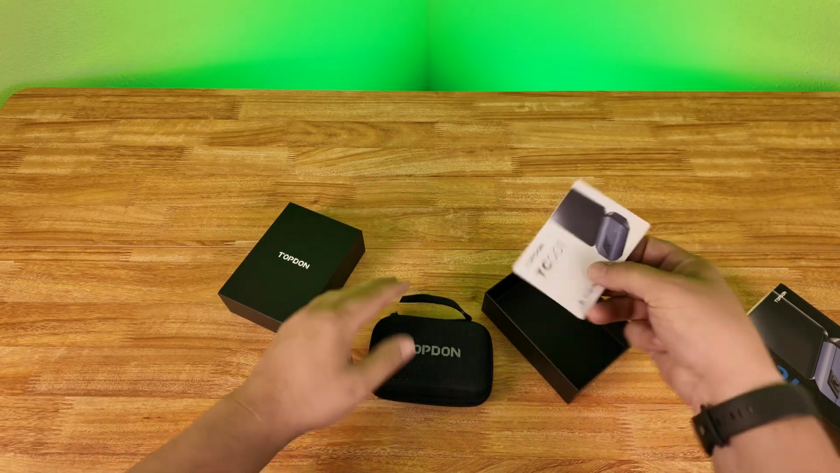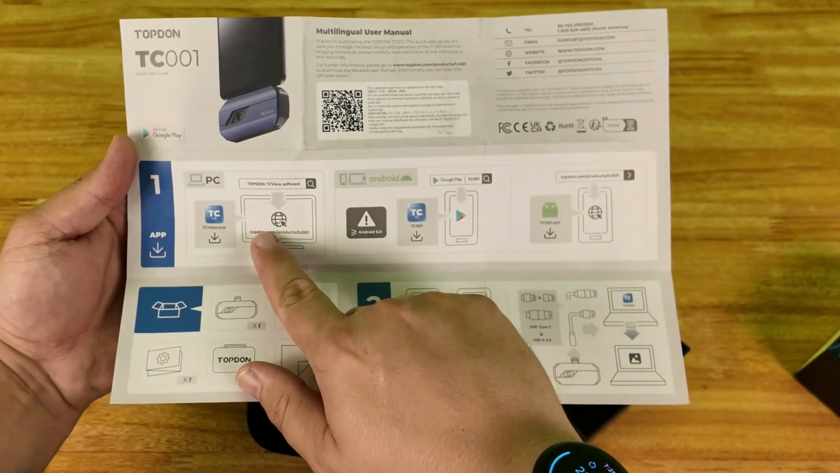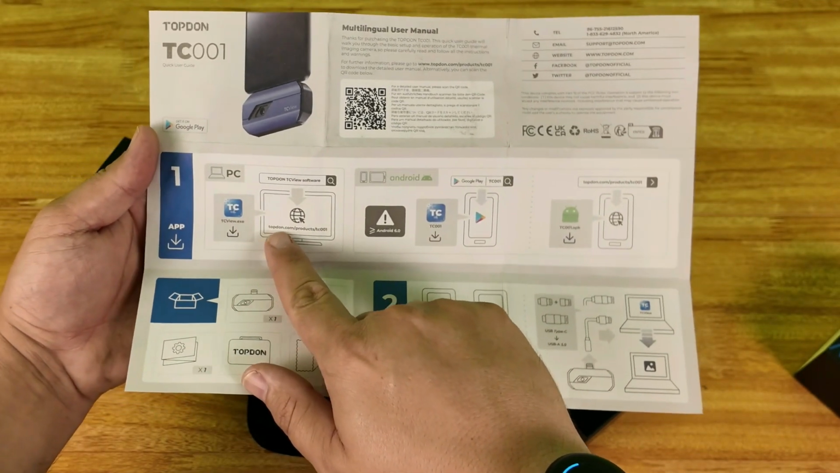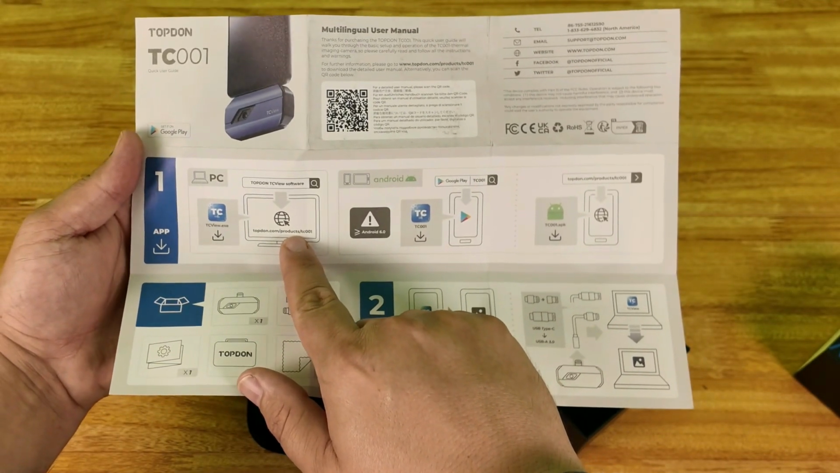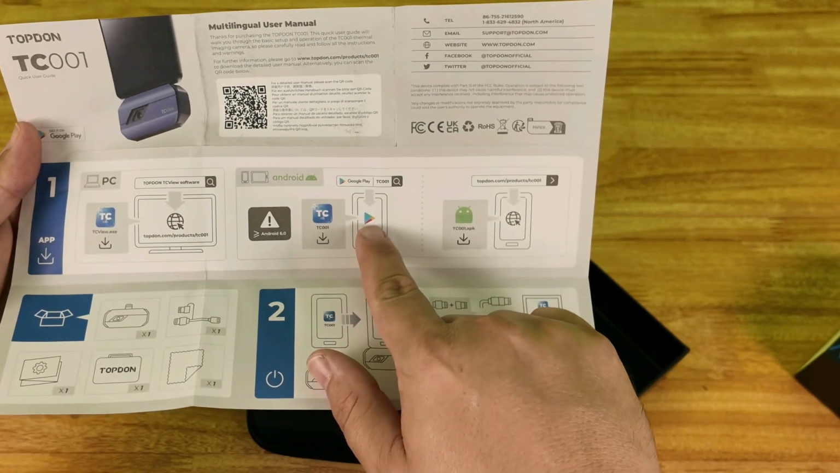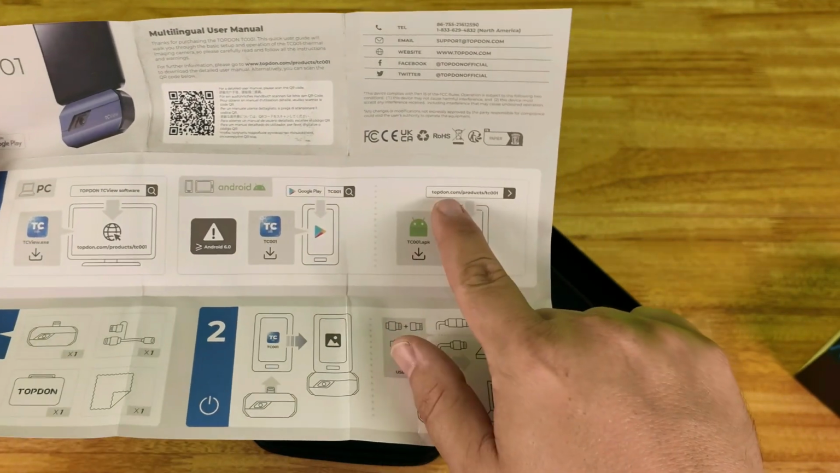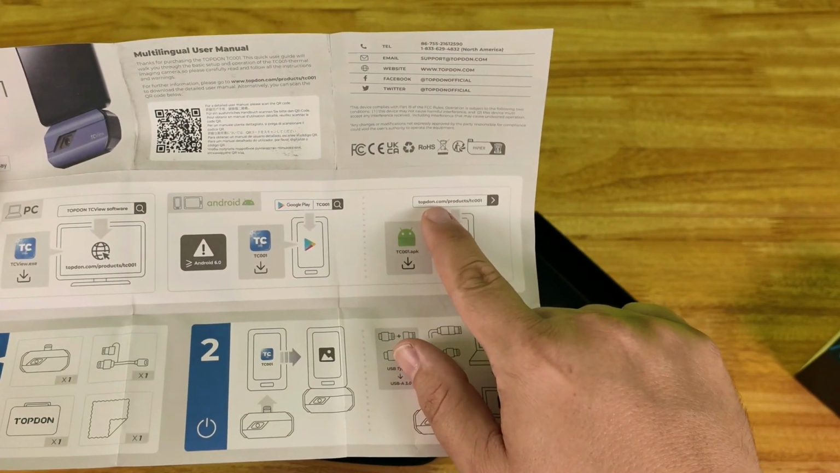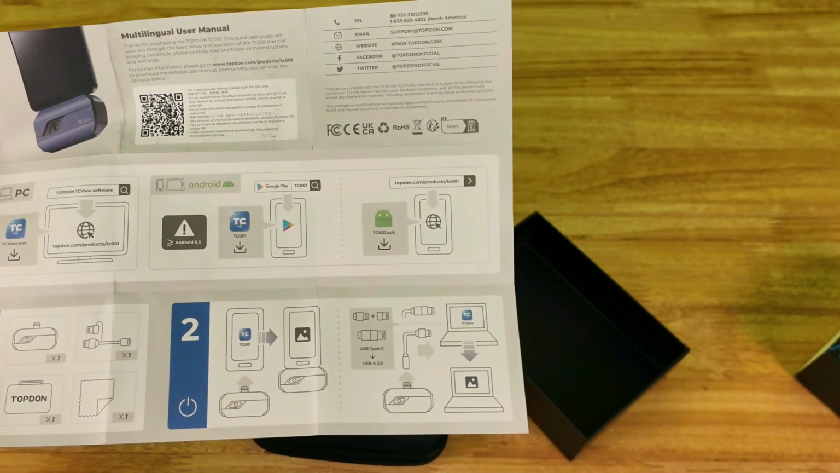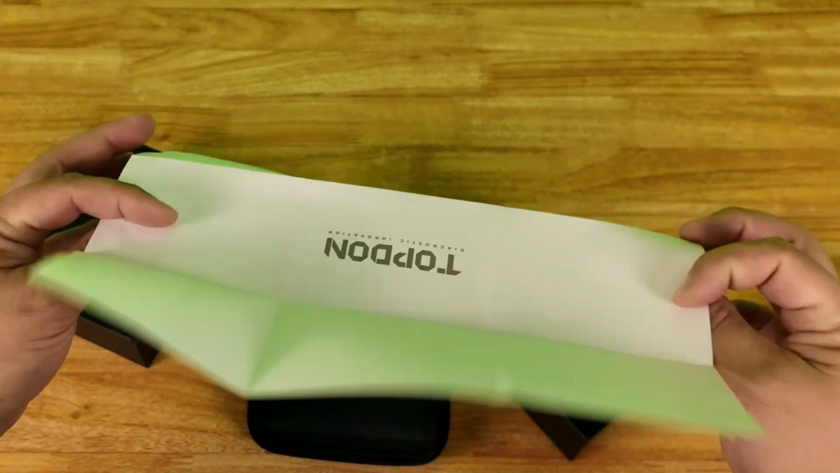Before I open that, let's check this out. Basic instructions here. Tells you what to do to get the PC software. Gives you the web address and you download it. If you're going to do it on Android, it looks like you can do it through the Play Store by searching TC001, or you can do it through the APK system through their website. Just download the APK direct. Either way you feel comfortable with there.